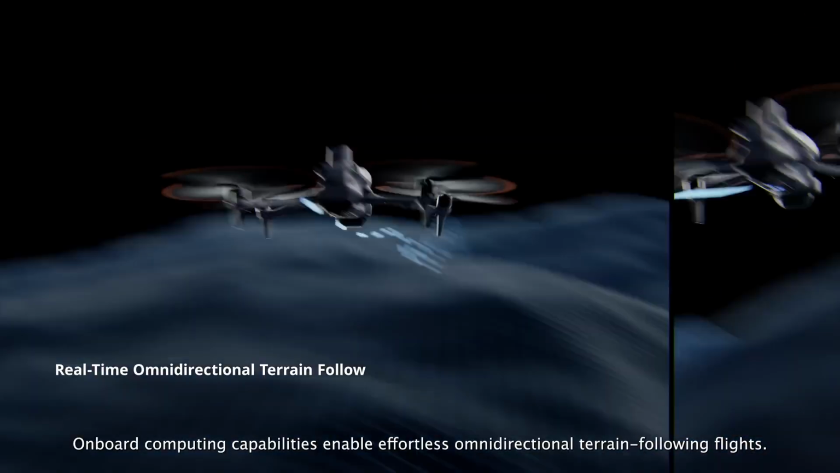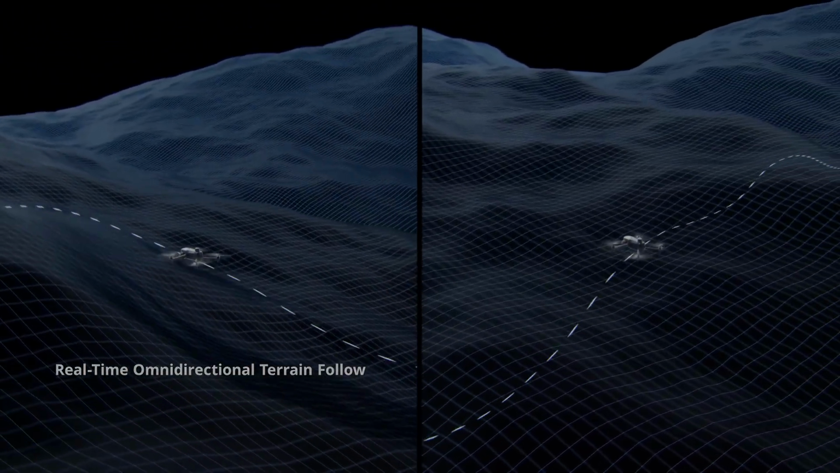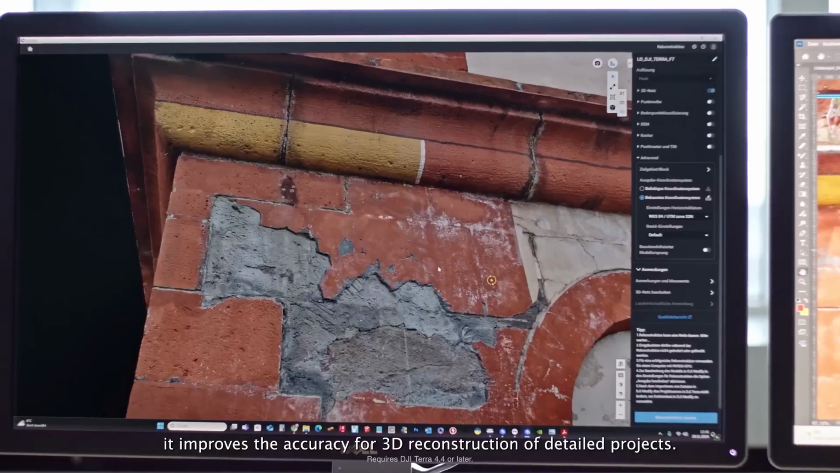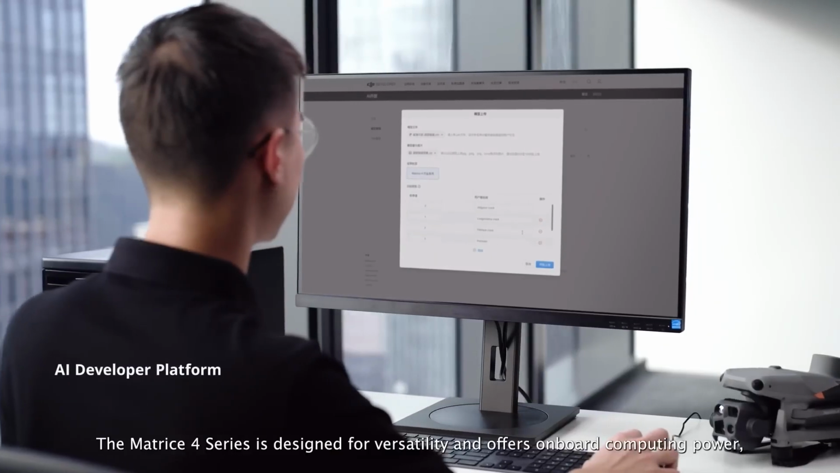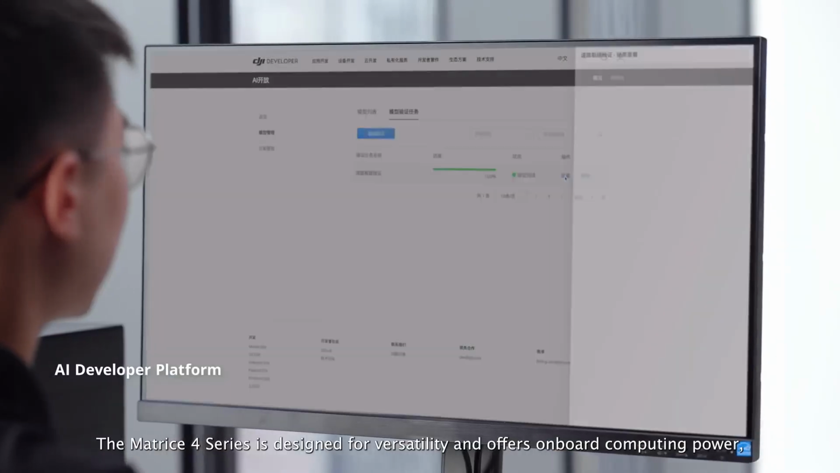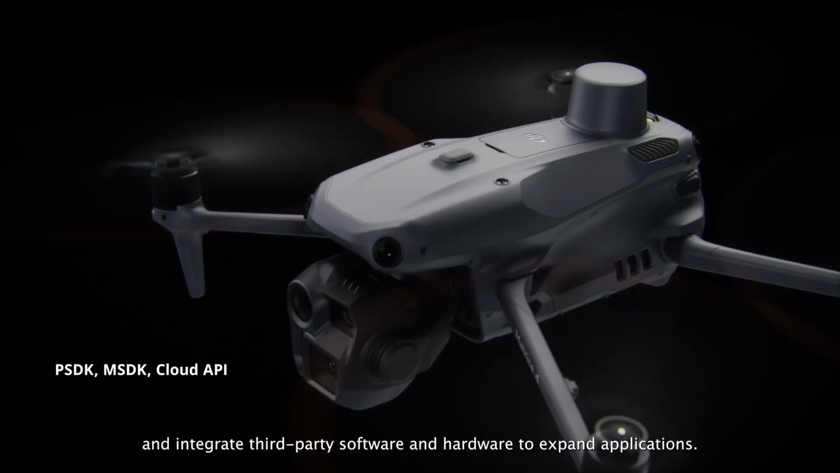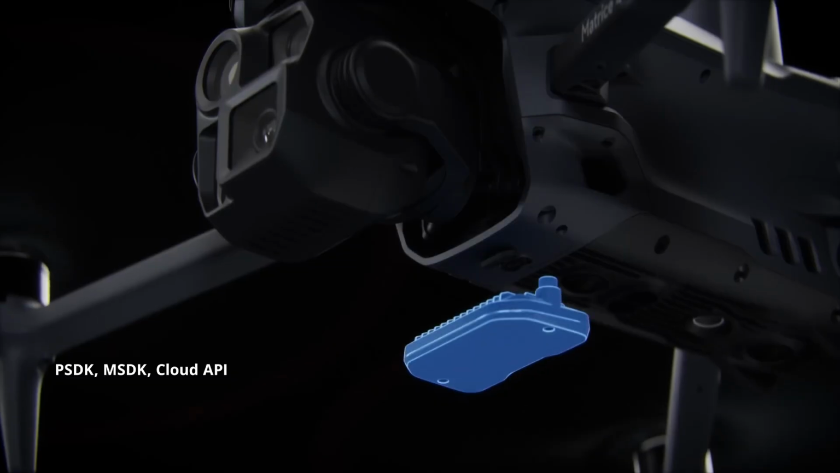Onboard computing capabilities enable effortless omnidirectional terrain-following flights. When used with DJI Terra, it improves the accuracy for 3D reconstruction of detailed projects. The Matrice 4 series is designed for versatility and offers onboard computing power, enabling users to customize the drone's AI capabilities and integrate third-party software and hardware to expand applications.